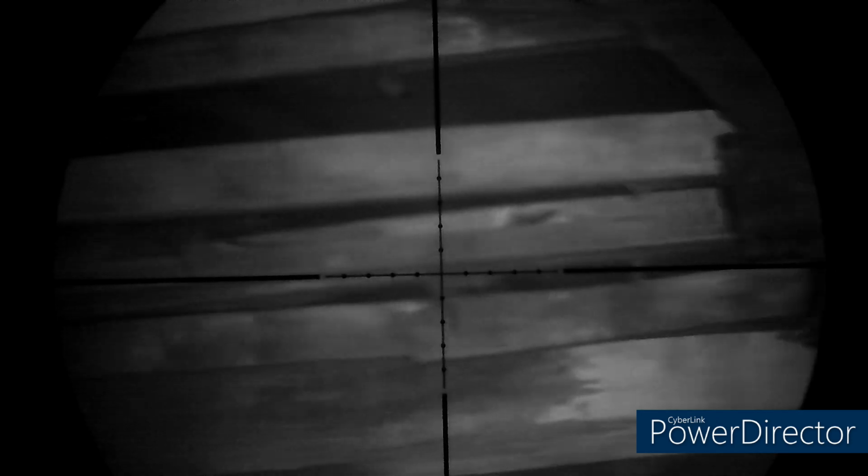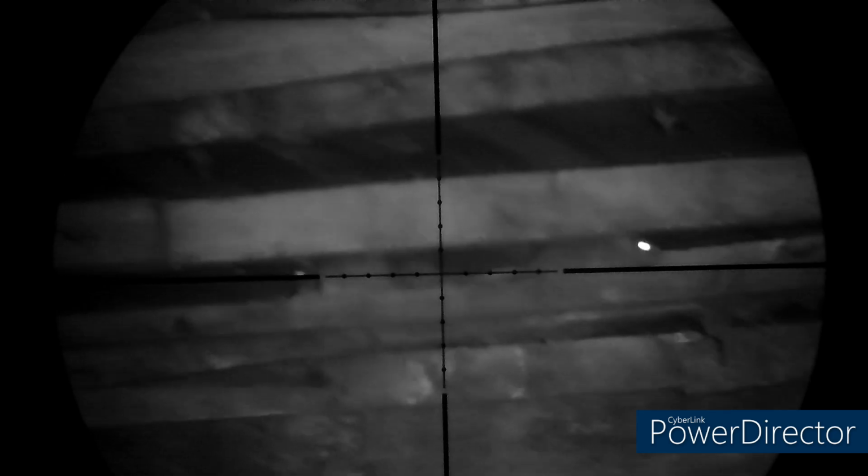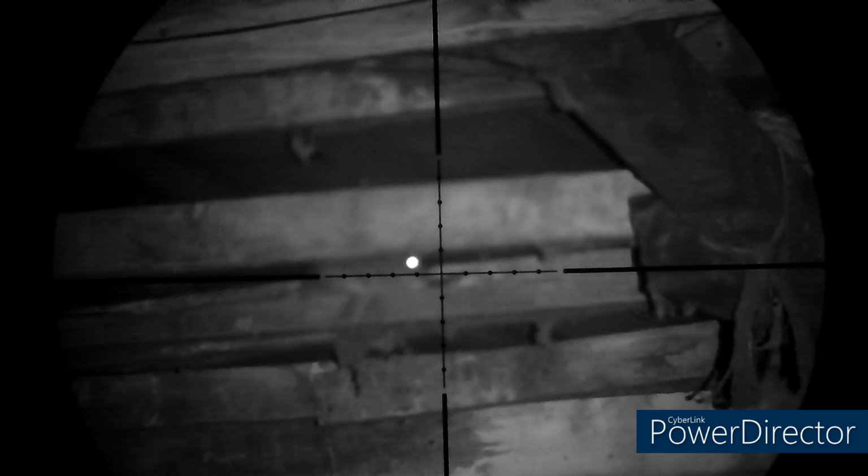These roof beams are a bit of a hotspot for the rats as well. I've had quite a few off here. But you can never get to retrieve them because there's a massive white guard dog living in there chained up. And he'd just tear your face off if you went near him. So yeah, I'm definitely not going in to pick them up.